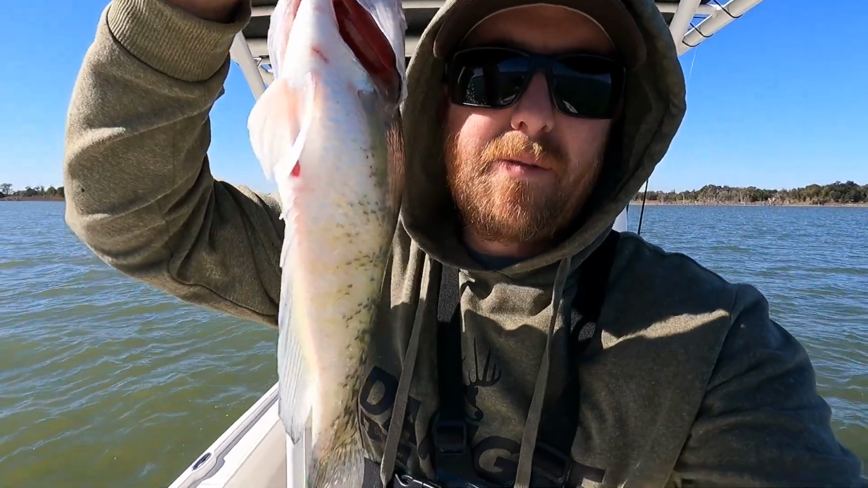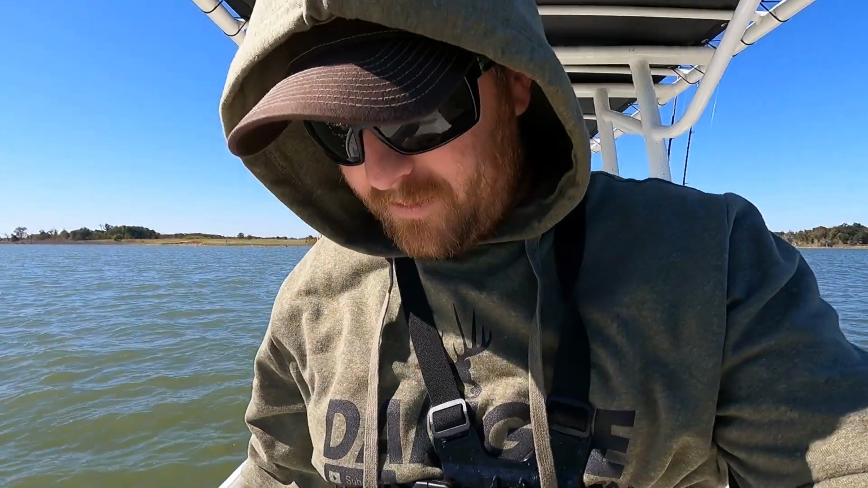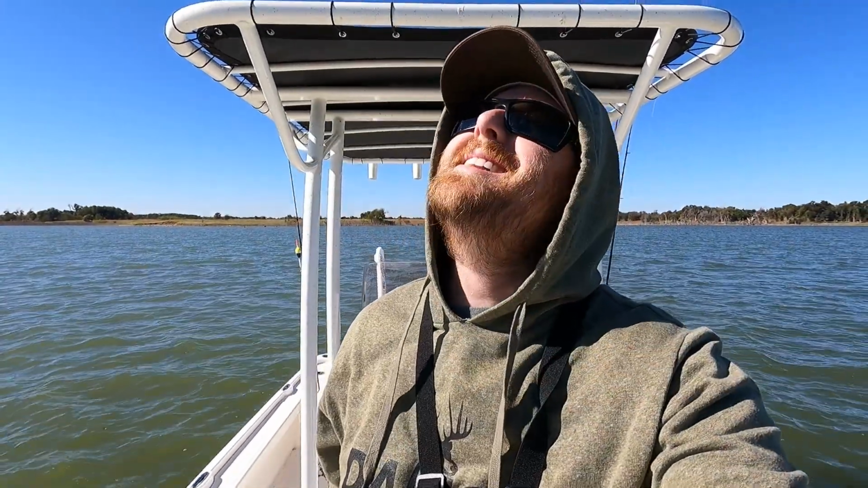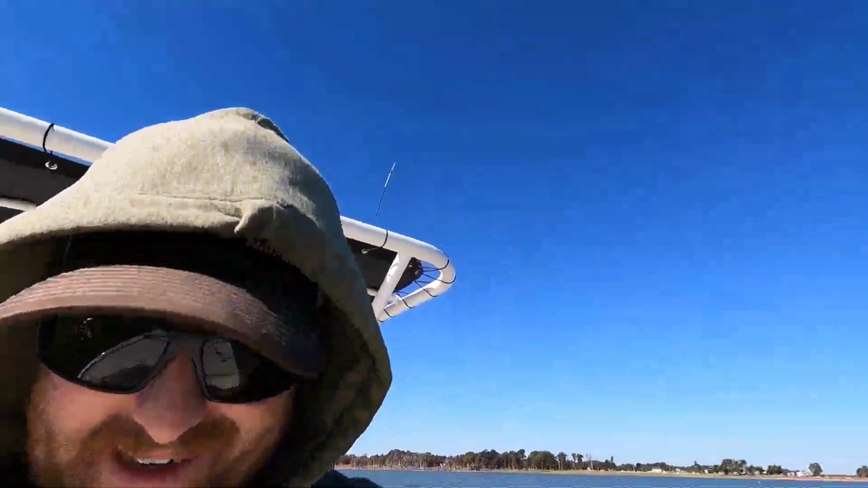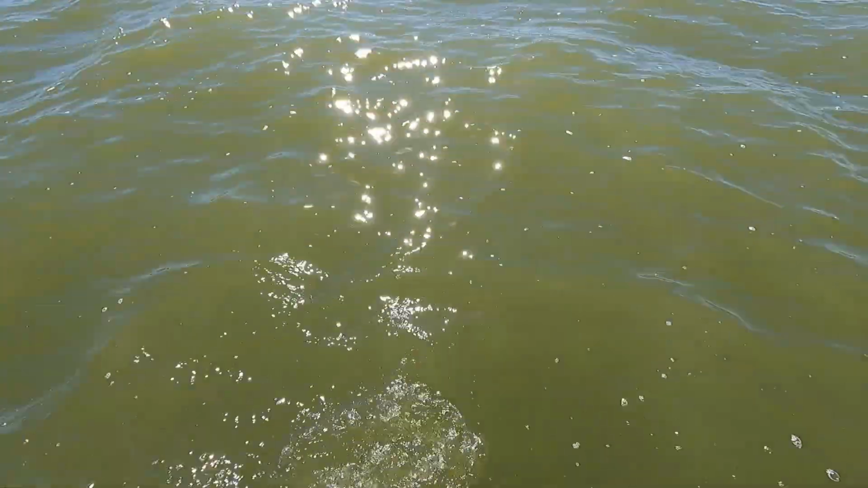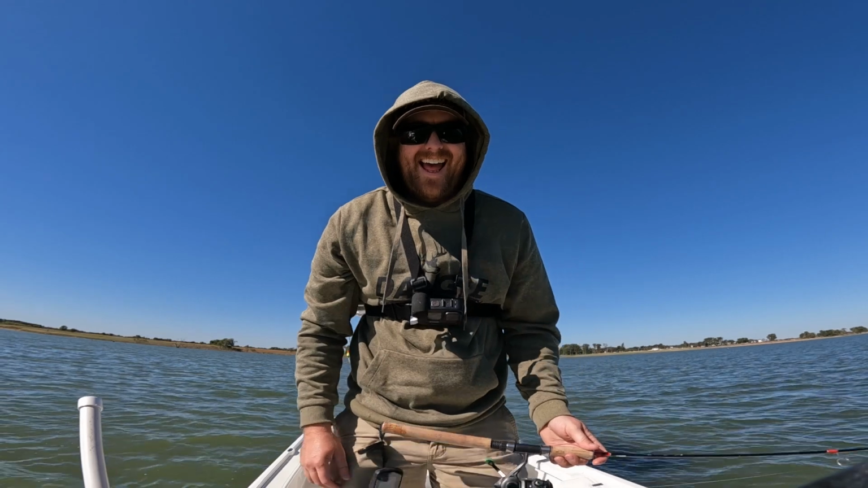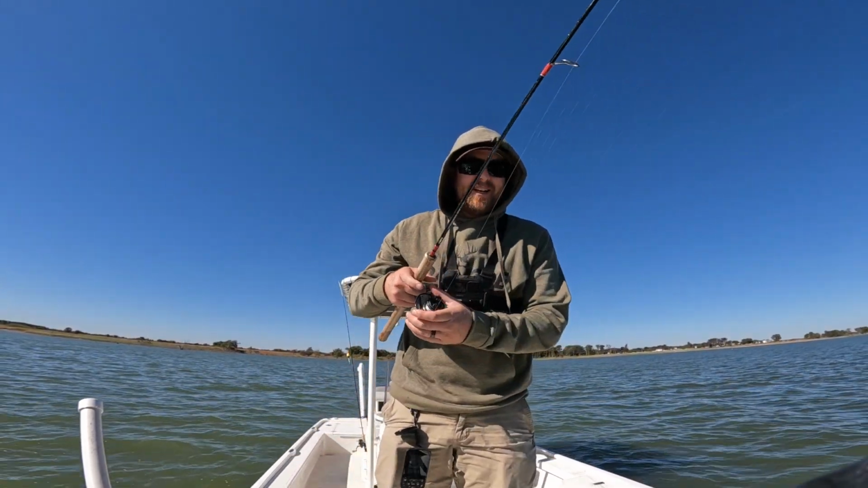Look at them getting thick for winter. They're feeding. They're getting ready to go up shallow and spawn. What a tank, guys. Let me get some pictures real quick. Got some pictures. Let's get her back in there. Woo! Oh man. That is what dreams are made of.